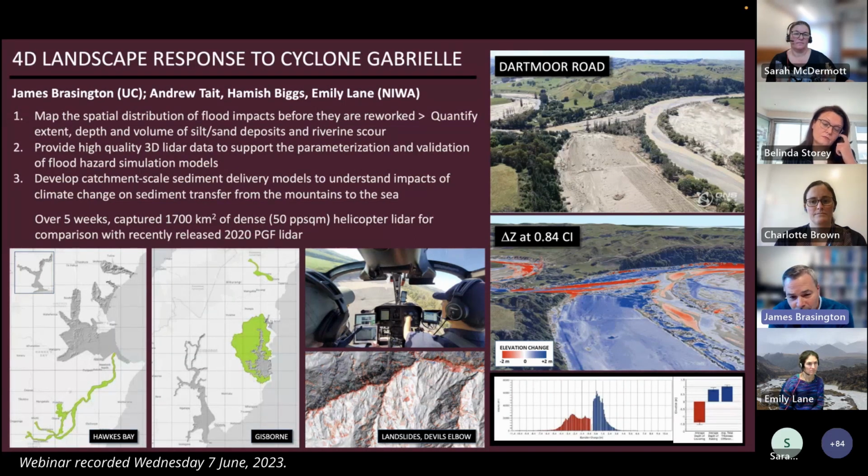And helicopter LiDAR was really important to us because it meant that we could operate not only to collect very high fidelity, high density LiDAR data, but also we could operate below the cloud base. So we were able to operate flexibly and quickly in what was quite a constrained weather window.